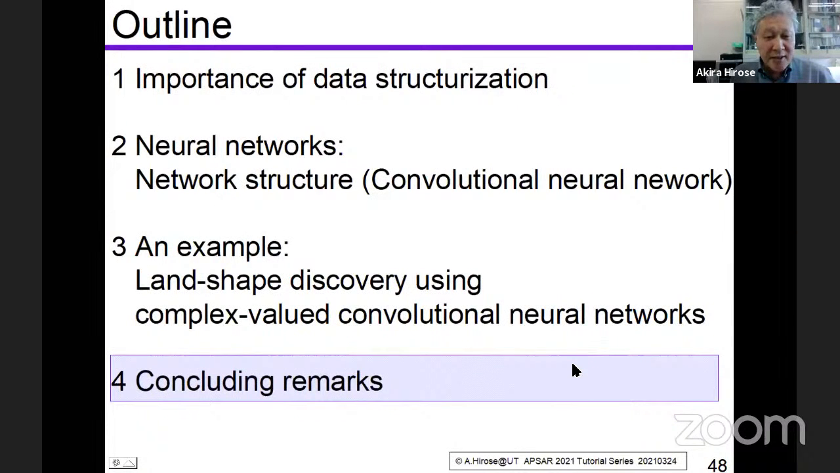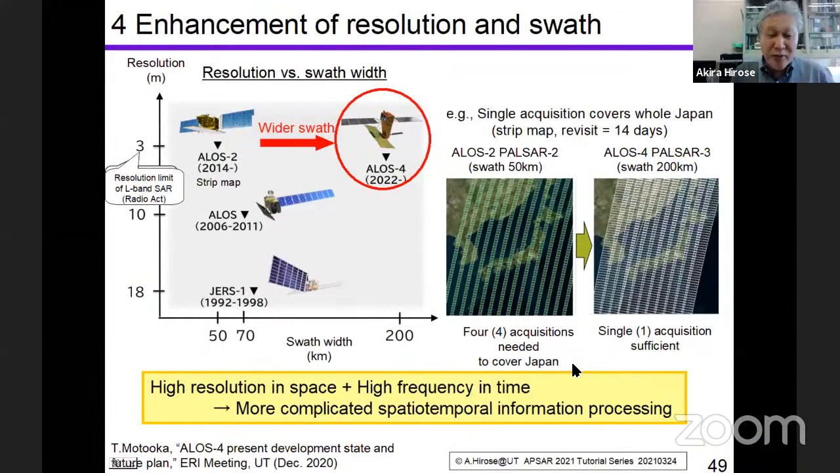Well, as the concluding remark, this kind of process is more important. This view graph is made by Motooka-san in JAXA. The horizontal axis shows the swath width of observation. The vertical axis shows the resolution of the observation of JAXA satellites.